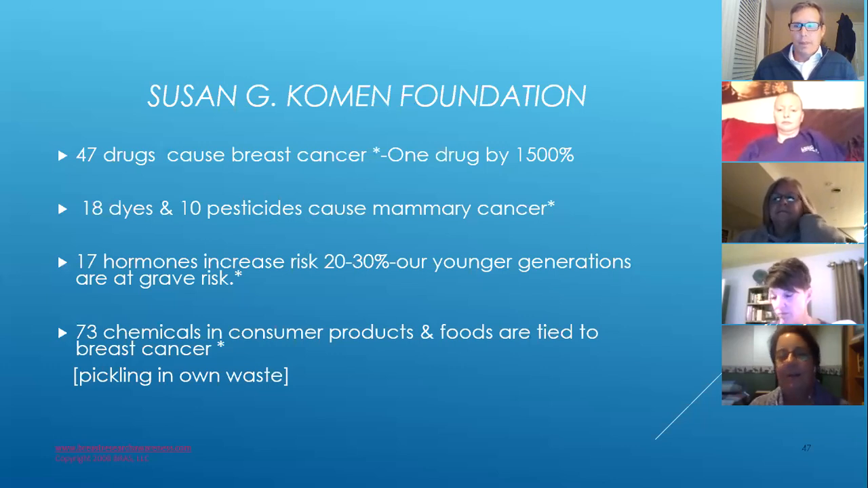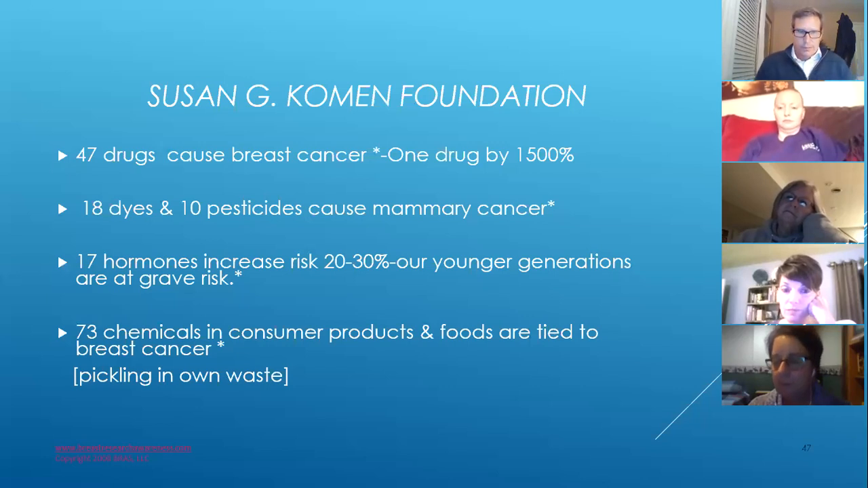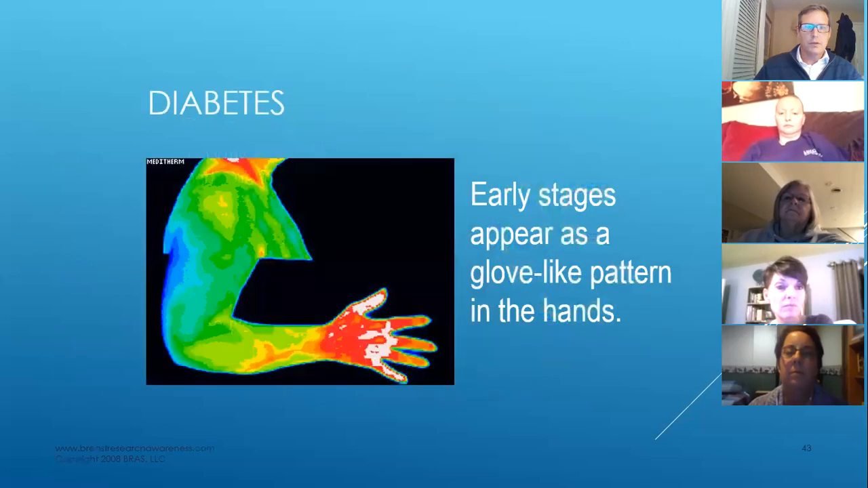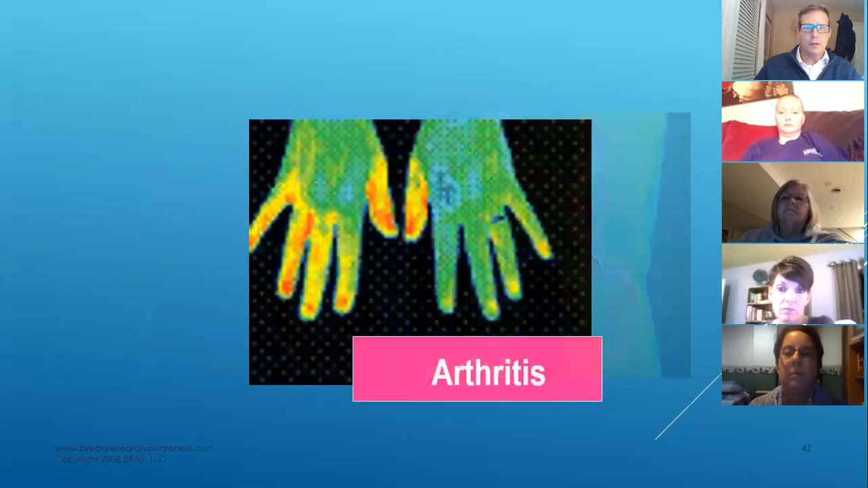But as far as a scan, I went to a thermography center in Dallas that was recommended to me by a few different naturopaths in the area. But like I said, being new to this, I really don't know a good scan from a bad scan at this point. If your images look like mine, there are ones that look different. So let me go backwards here, so you can get a general feel for what these look like.